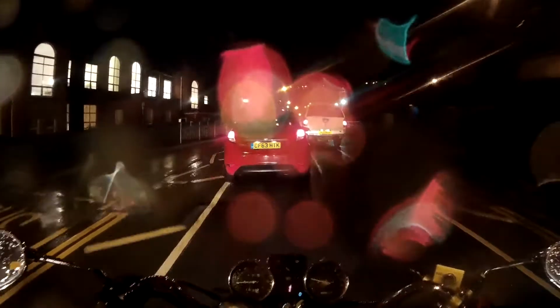Come on then, bike. Come on then, car. Thank you. Wow, I really was going slow there, because I was so slow that my bike, even in first gear, was going, okay, people. Come on, people. That was a bit slow. Come on, people.